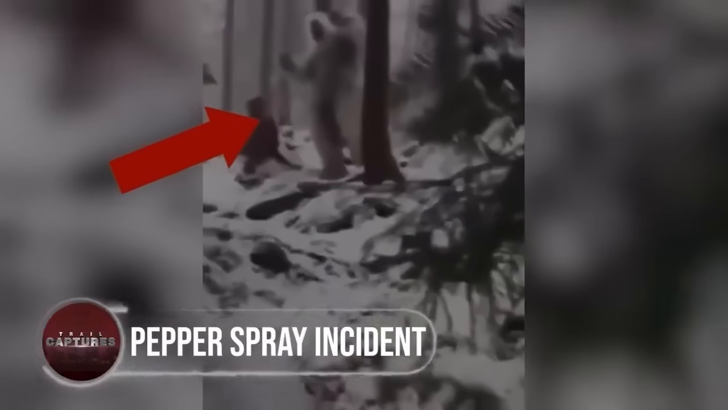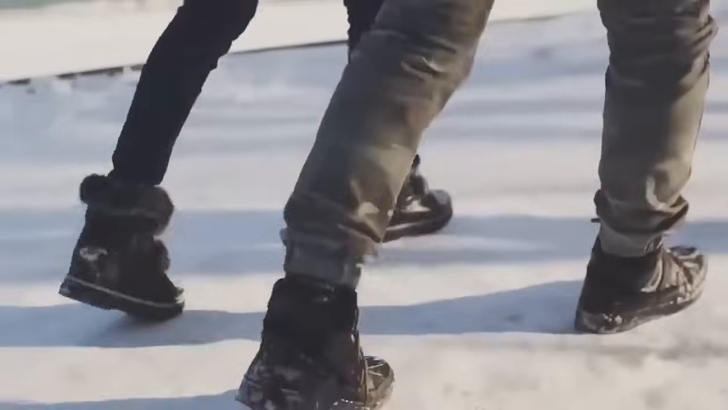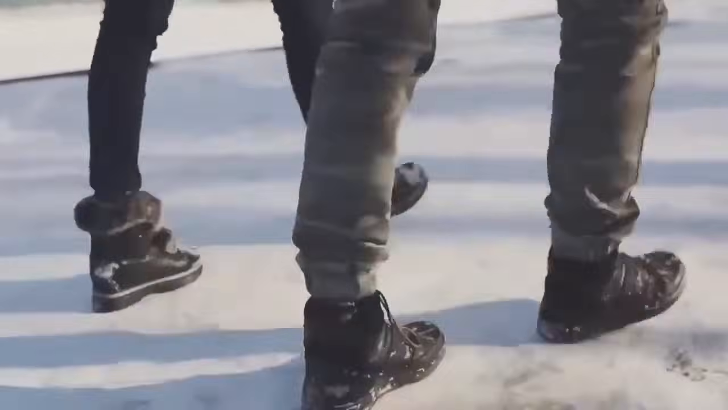Pepper spray incident. In the midst of a thrilling hiking adventure, two friends had faced a perilous encounter with an aggressive Yeti. This formidable creature had inspected their belongings, but an accidental pepper spray attack had left it in a panic. A close encounter with the Yeti was no laughing matter, but luckily they had escaped unharmed.